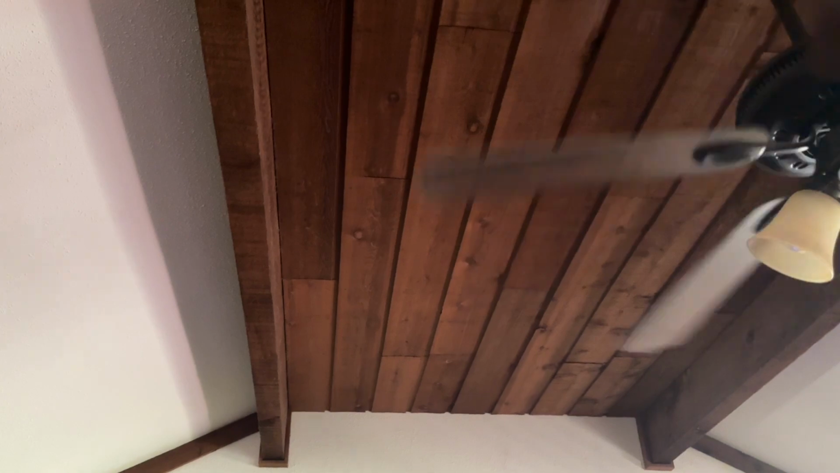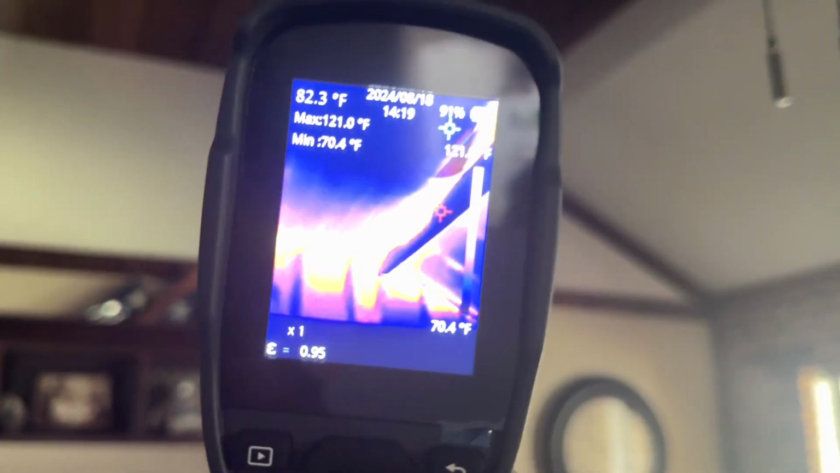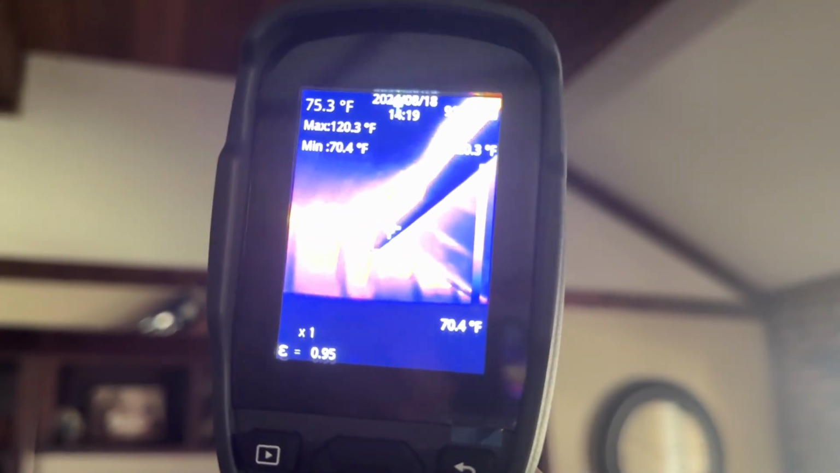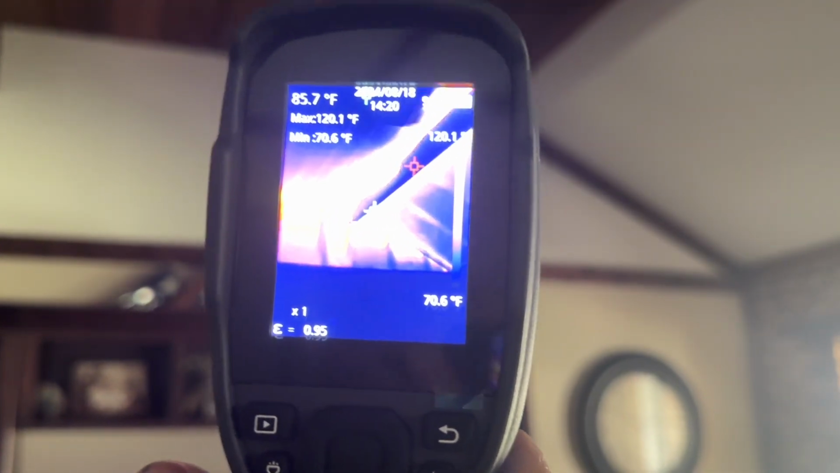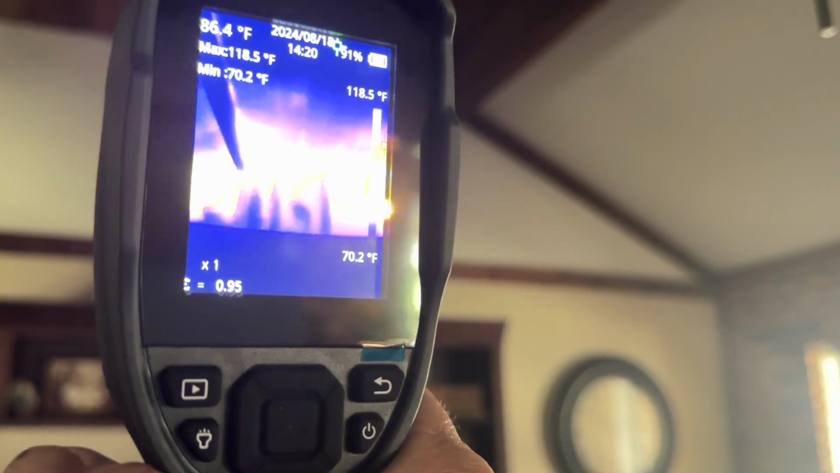Now this is the opposite end from where we're at. Vaulted ceiling again. Okay, if you can see, it's not as bad as the other end until you get right there to that corner. We're around 120 degrees. Now this is facing the evening sun, this whole end here. So, of course, it's hot right now.